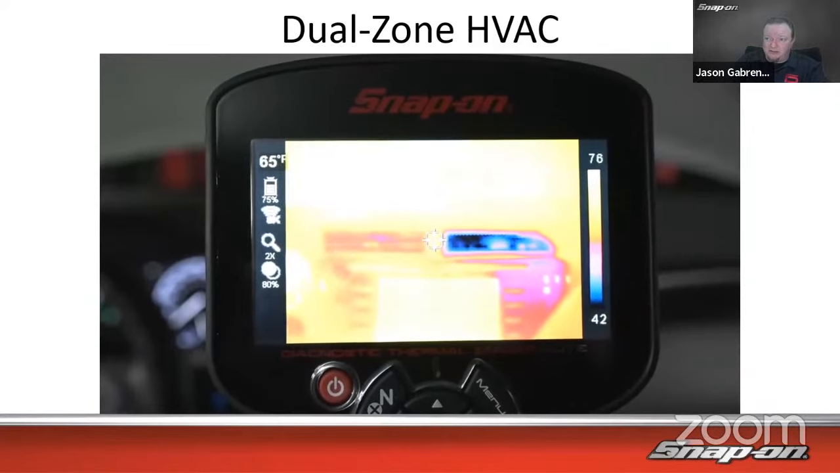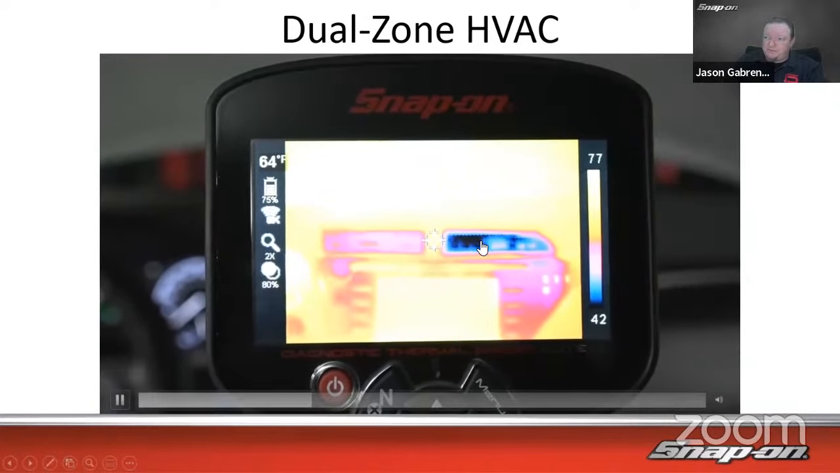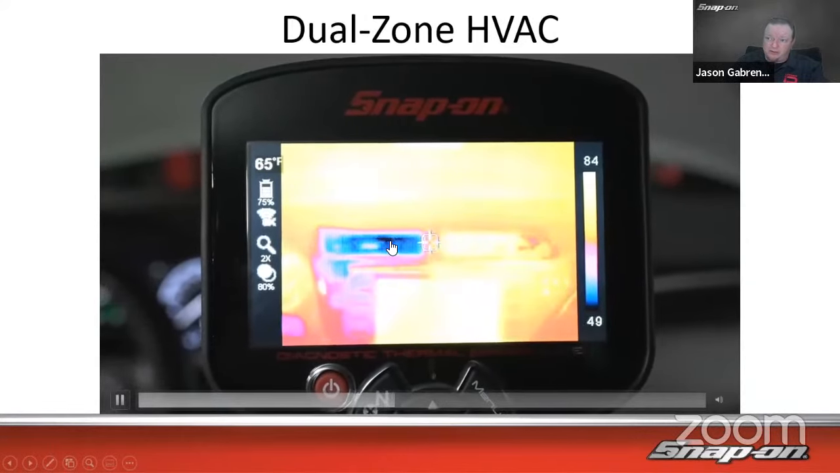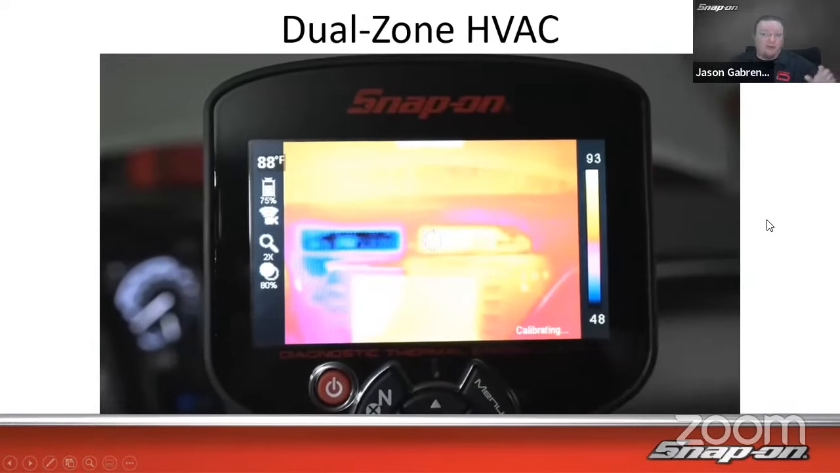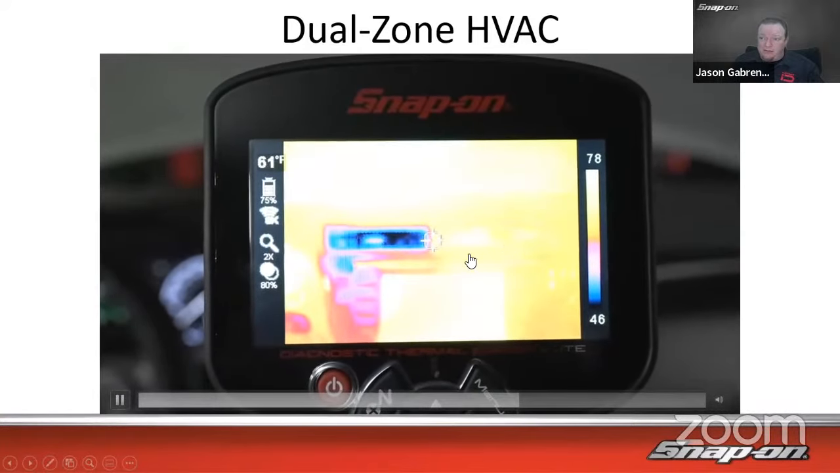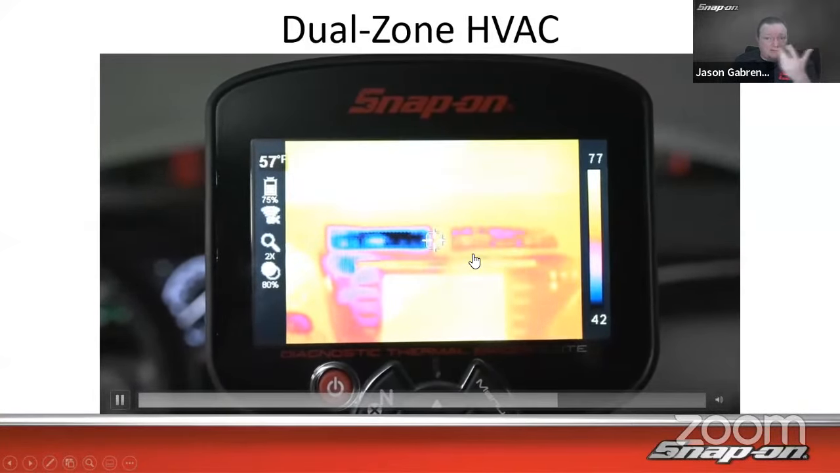You can see how the heat goes up, heat goes down. Cold temperature over there, warms up, cold temperature over here now. We can just see how it goes back and forth. So I thought that was kind of neat. We were able to capture that with the back and forth. And that's what you would see with just pointing the camera at the vehicle. You'd be able to see that back and forth there.